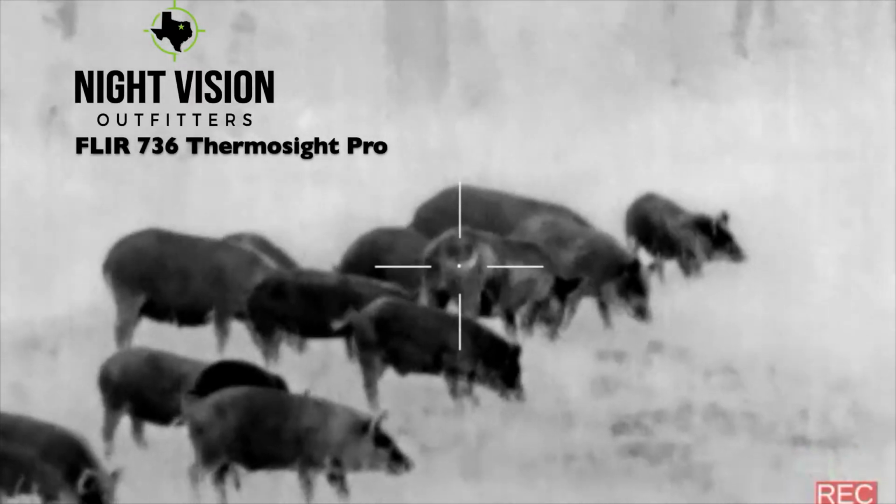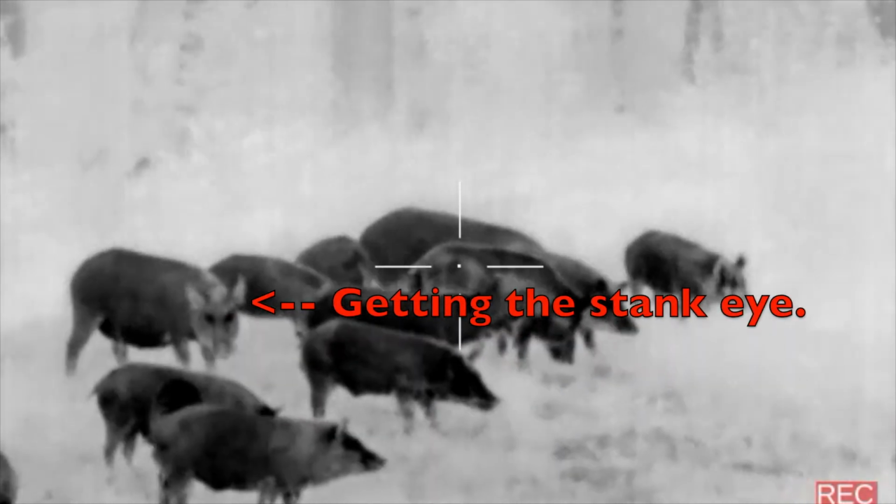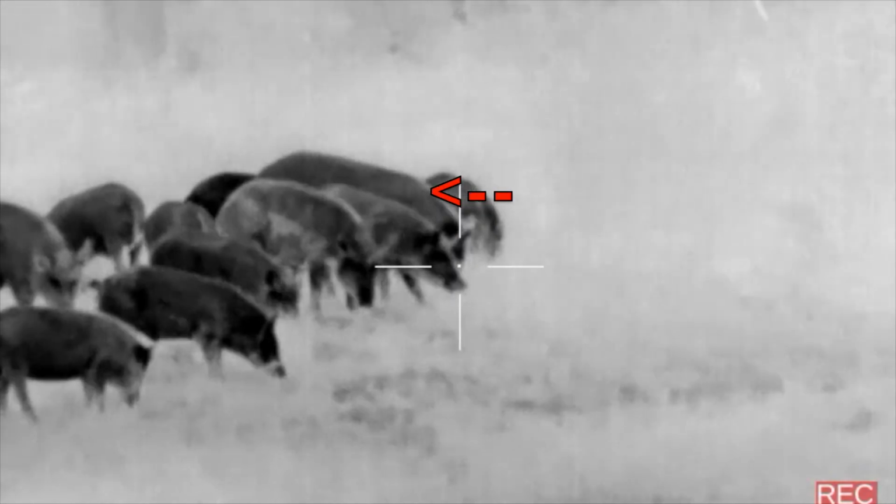I set up on the road. This would be about a 90 to 100 yard shot. Using a small varmint caliber bullet that's fast expanding, I knew I had to take a headshot. The hogs looked comfortable, so I planned to take the biggest sow in the group, and we'll pick up the action from here.